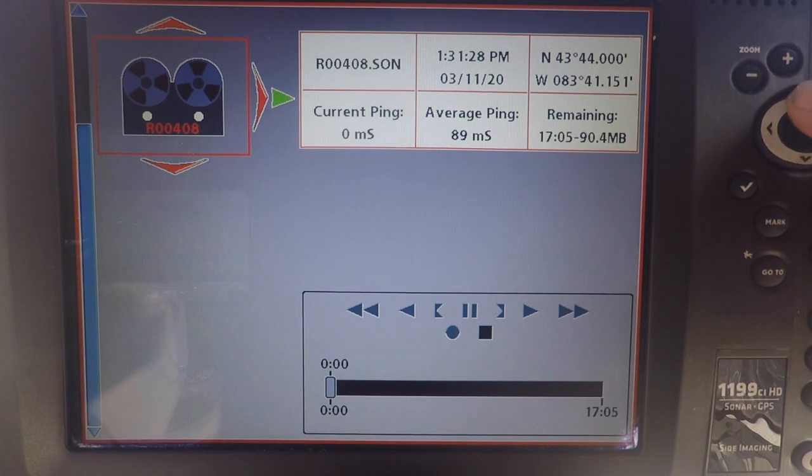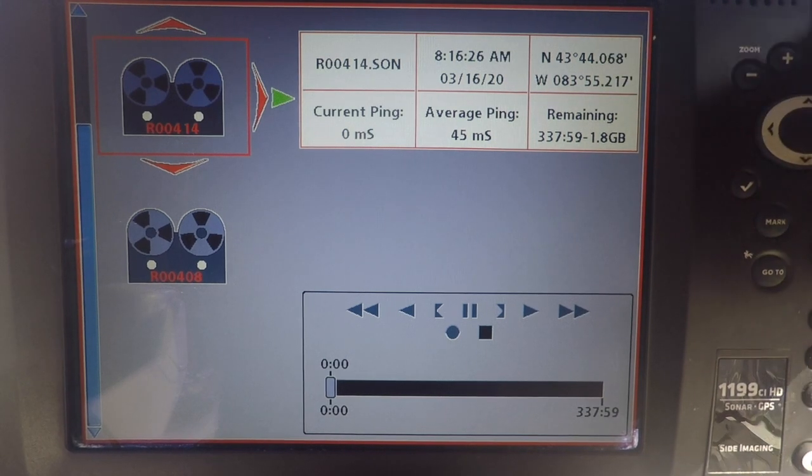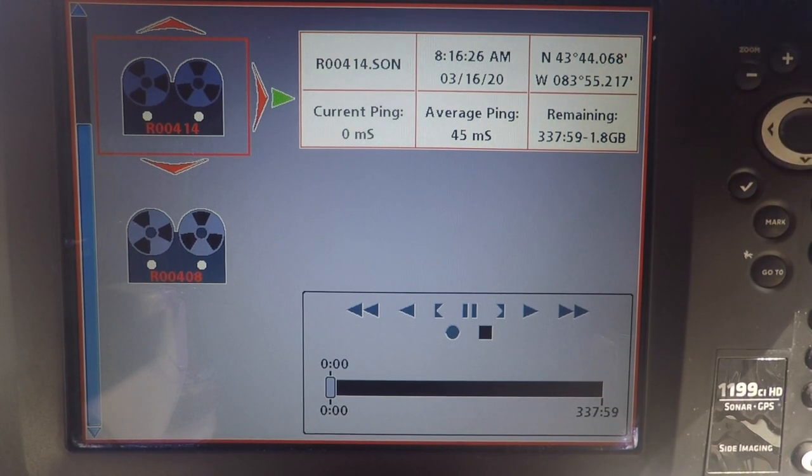So here's one from the 16th, 8 in the morning. We were leaving Linwood. We were up on plane and just basically cruising, looking for fish to see where we're going to fish that day. I'm going to play it back, and we can then mark waypoints off the recording and then go back fishing to those spots.